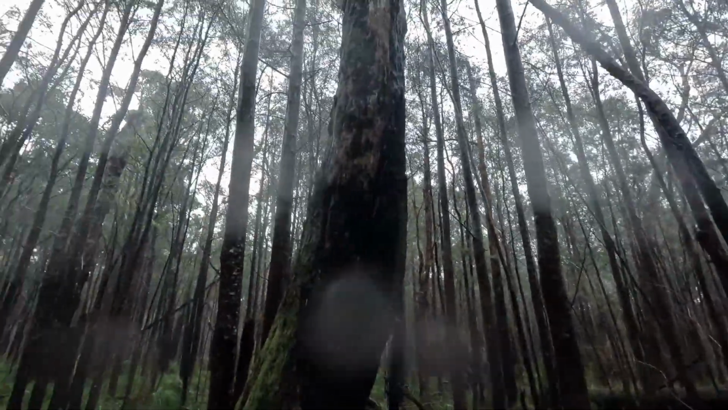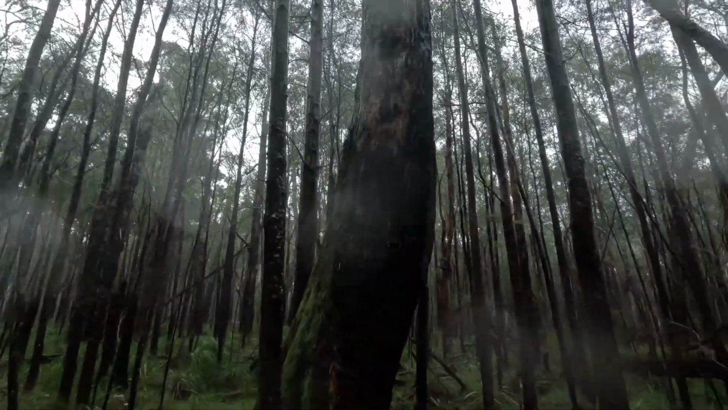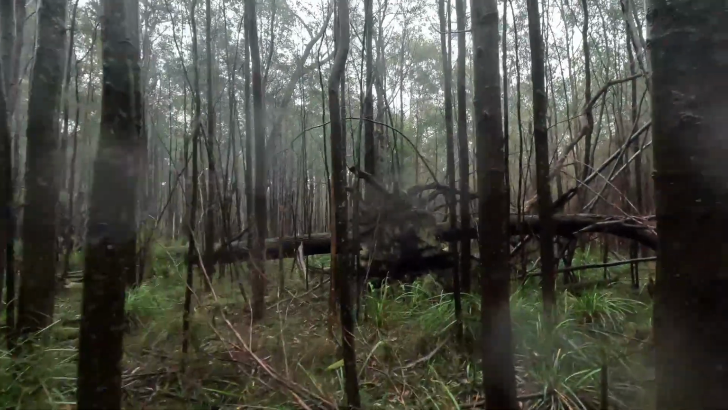And he held on to life for a bit. Can't see any foliage on it.